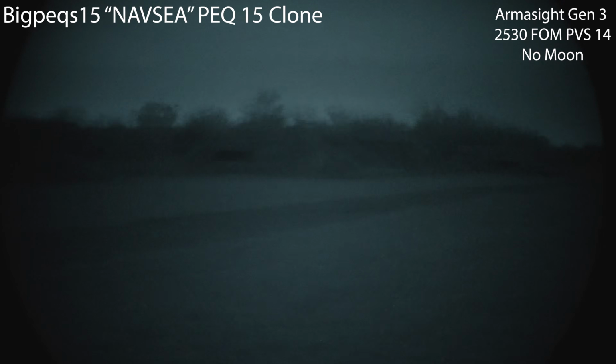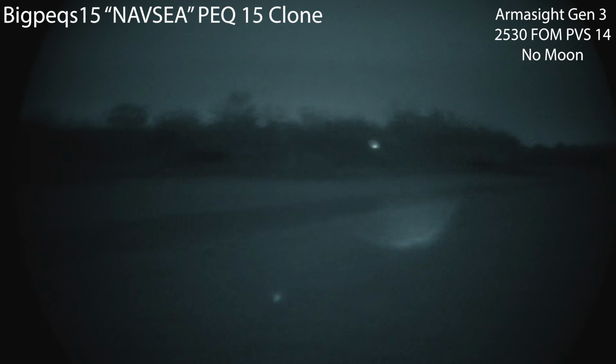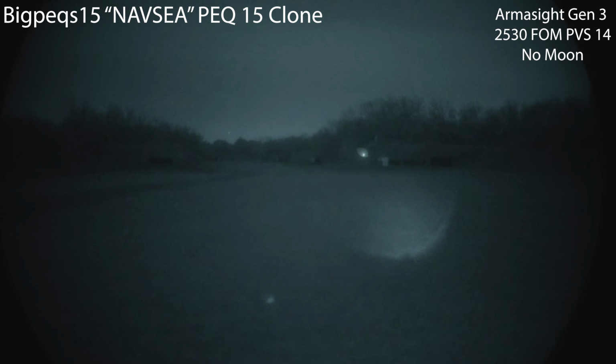Here is the Bigpeqs15 PEQ15 on low. Back it out. This one gets pretty wide. Right now, there's a lot of dead spots on the low setting. So this is dual low. Kind of got a little bit of an artifact there. So barely seeing any of that at 100.